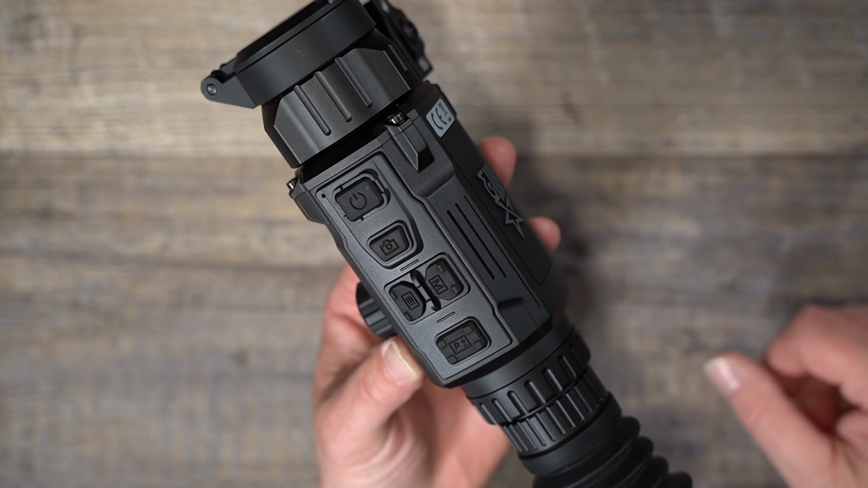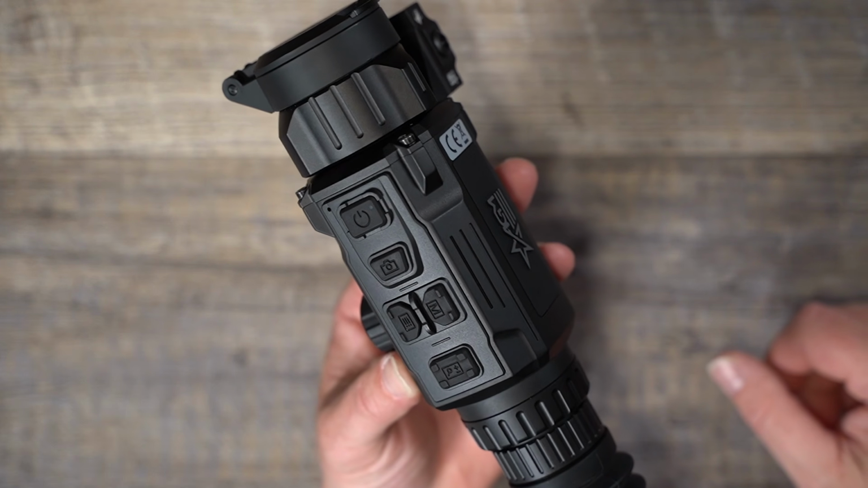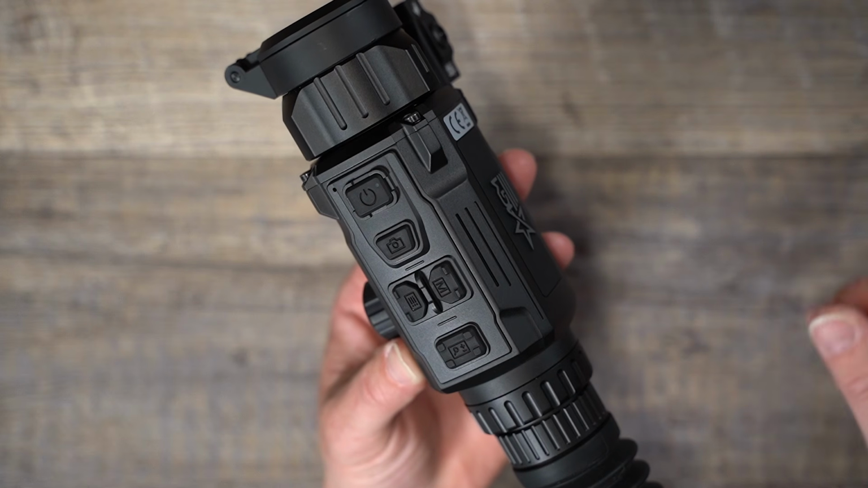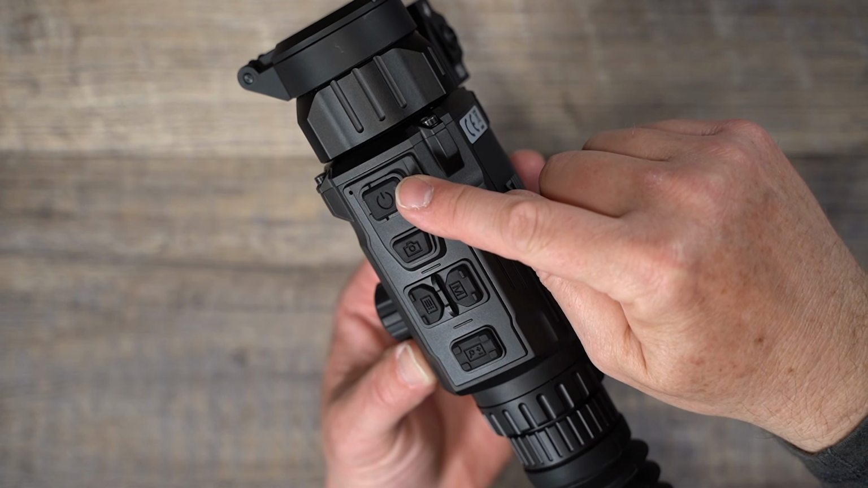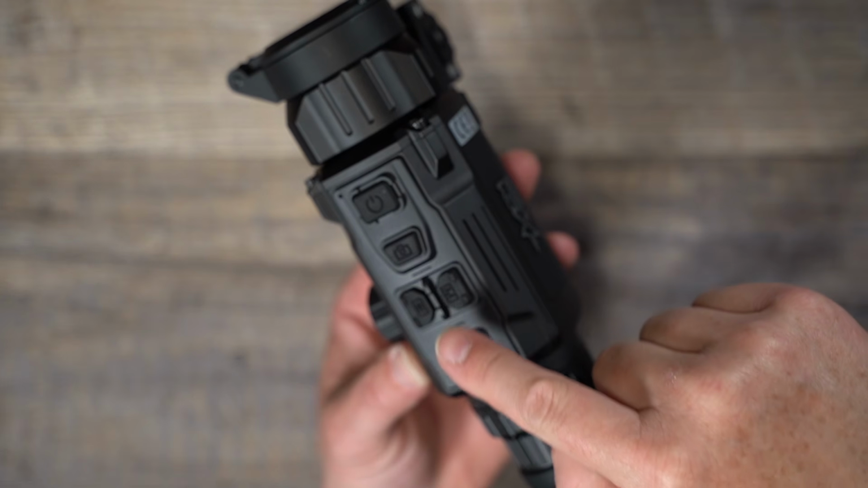The controls have been simplified and enlarged, making them easy to use and navigate even in the dark with gloved hands. The very front button is the power button. Moving back from that, you have the camera button, push for a photo and hold to record video.